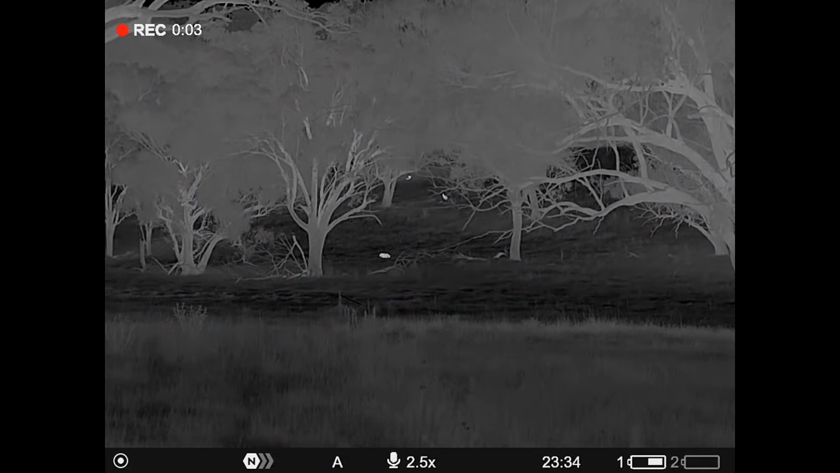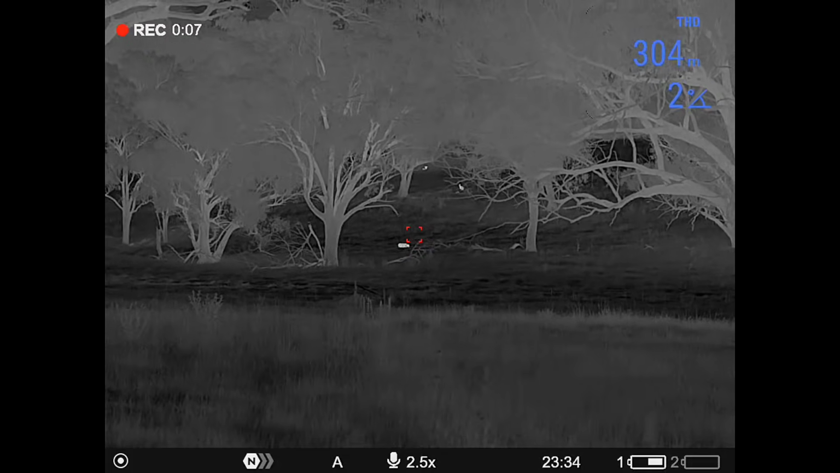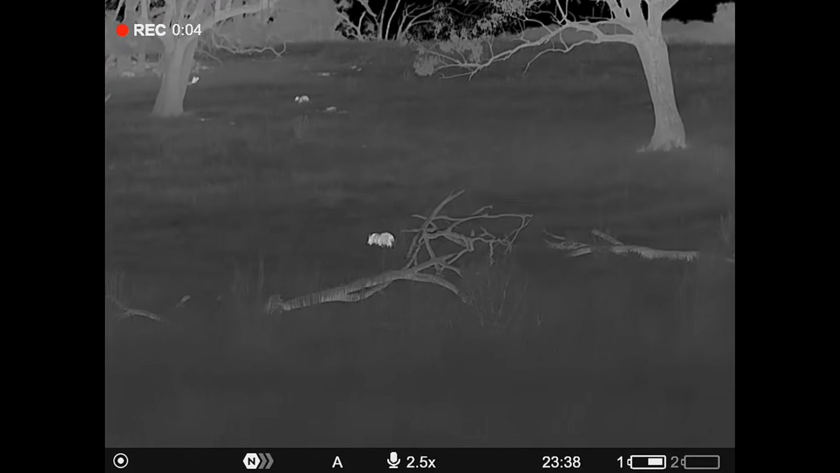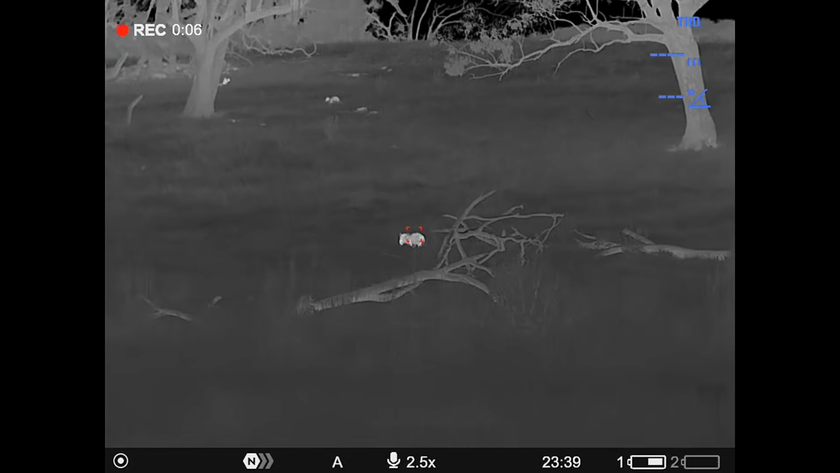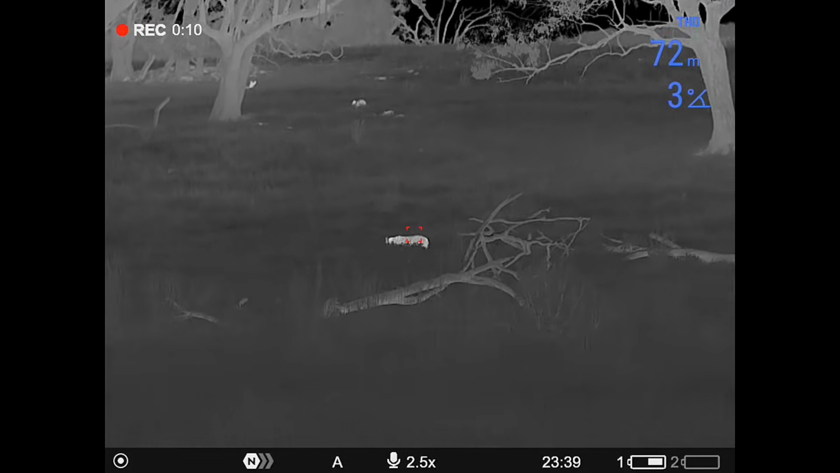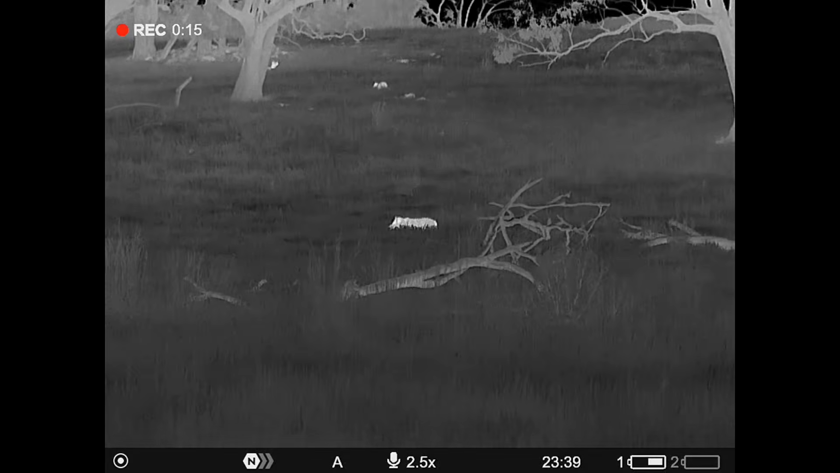Spotted another pig up here, about 300 metres away. Go for a walk in there. It's definitely a pig. Doesn't look like a bad one either. What's he? 72 metres away. Let's try and hit him with a subsonic. I'm not too far from the house, so try not to wake everyone up.